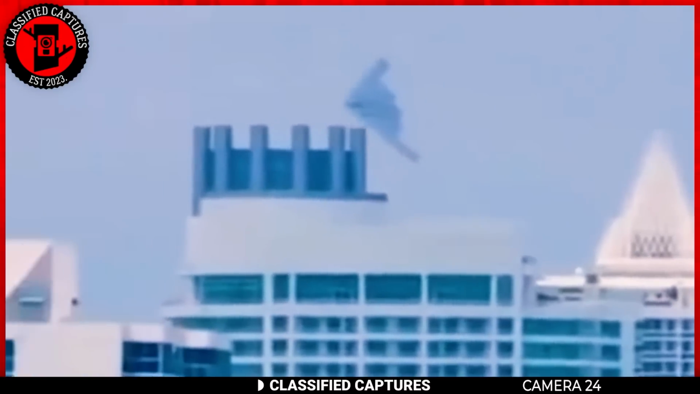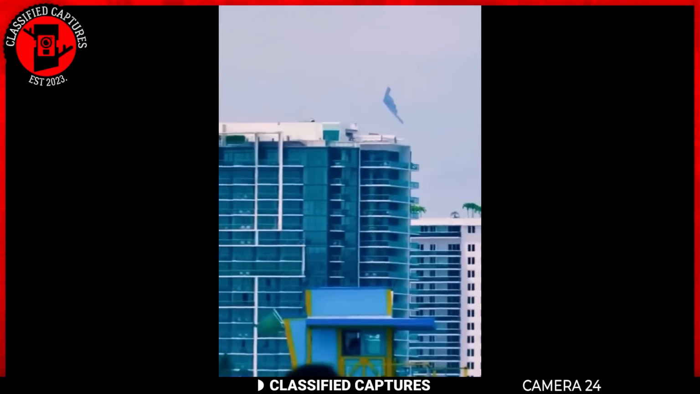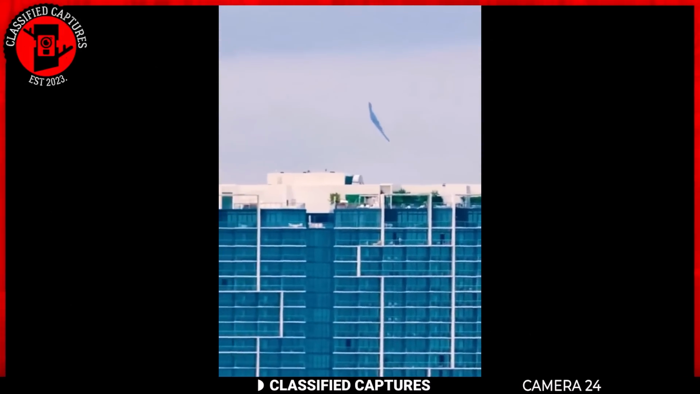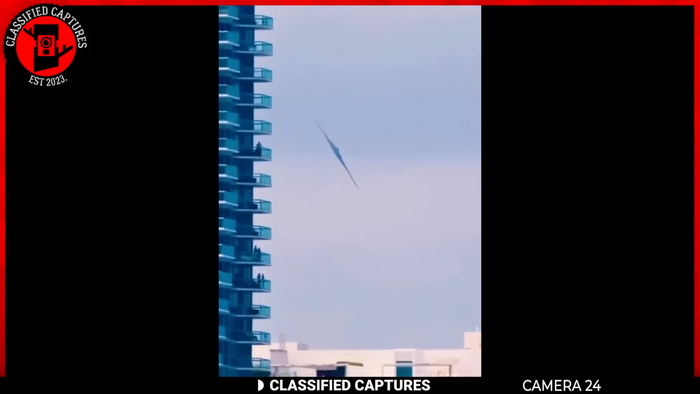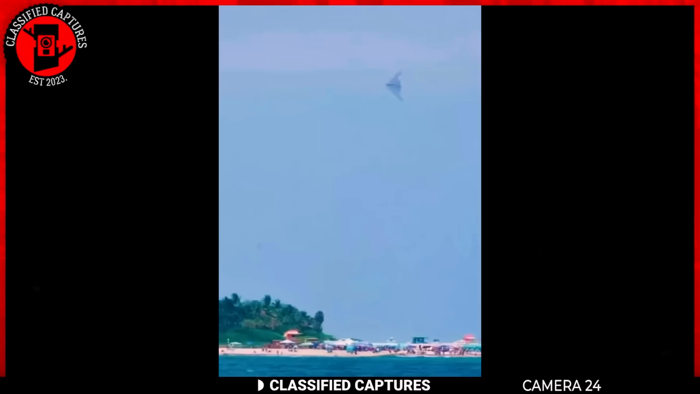However, closer inspection reveals that it's a military aircraft. Despite the clarification, the sighting has caused some concern among locals. Miami has been on edge since an alleged alien sighting a few months ago, and many people are worried that this latest sighting might be evidence of a more sinister phenomenon. What do you think?